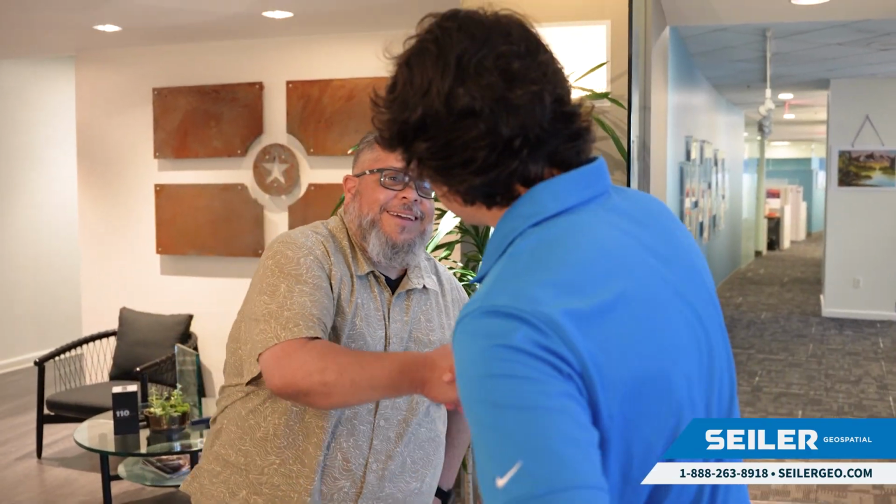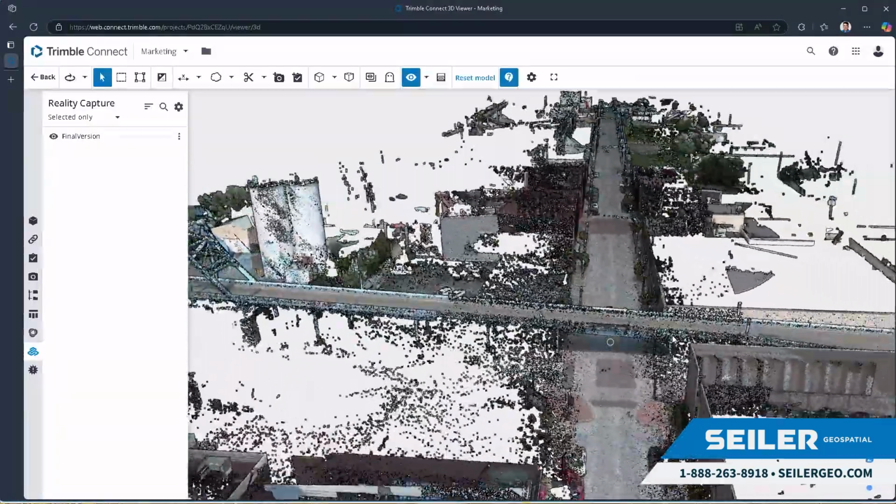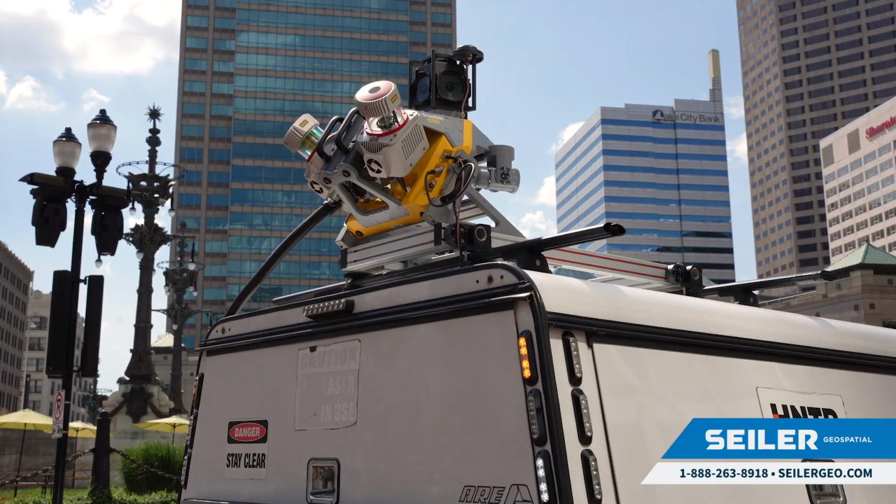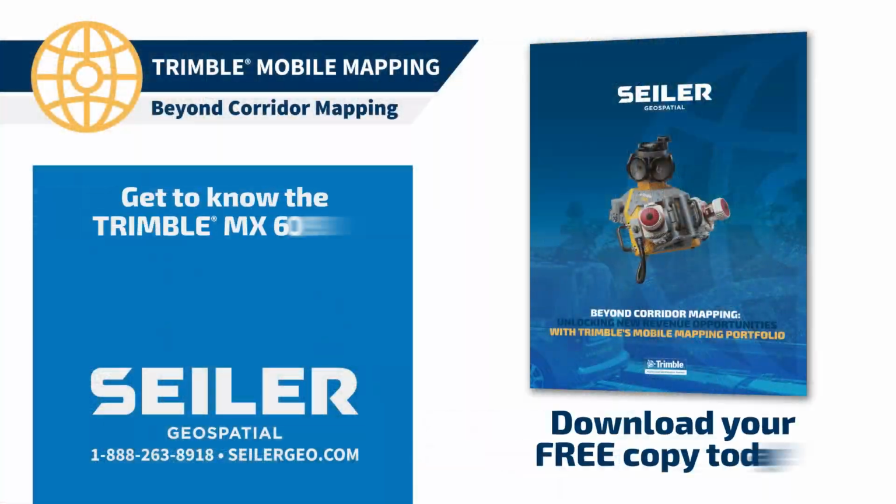With the help of the Seiler team, with the help of the Trimble team, we're able to get into these different types of processing techniques that leverage AI and machine learning, where now we're positioned to deliver a better quality product to our clients. Not only better quality, we are doing it in a more streamlined way. The MX system encases the best of everything that any mobile LiDAR unit has.